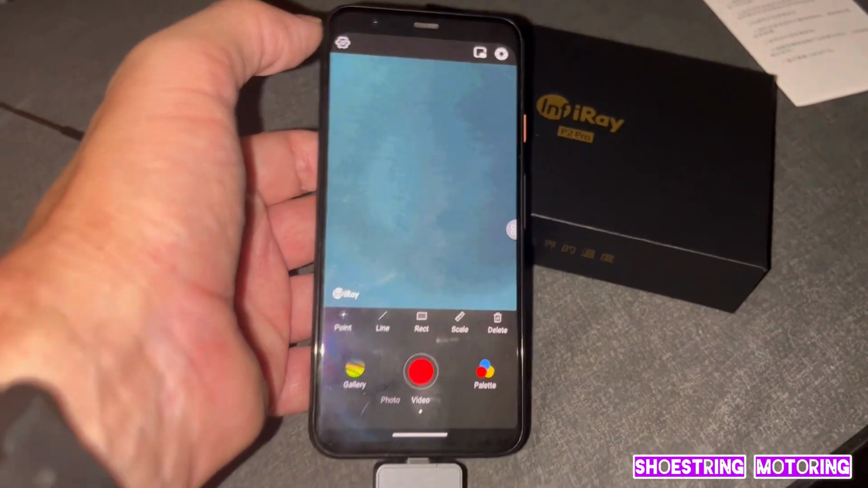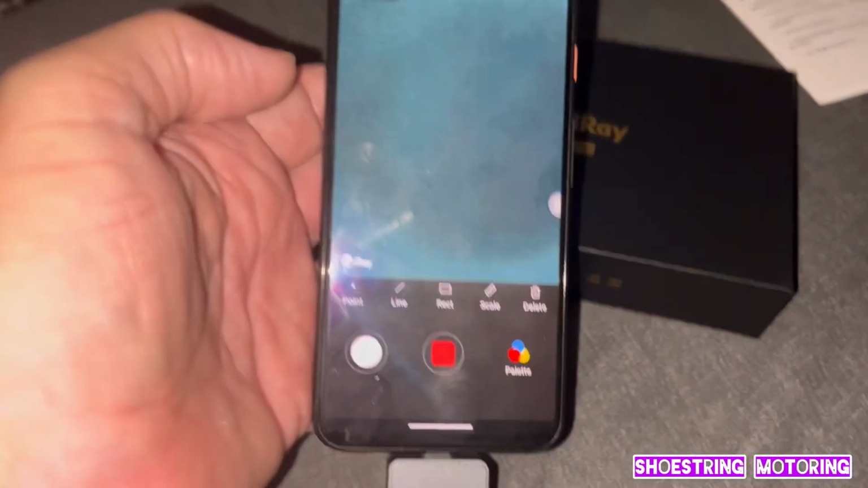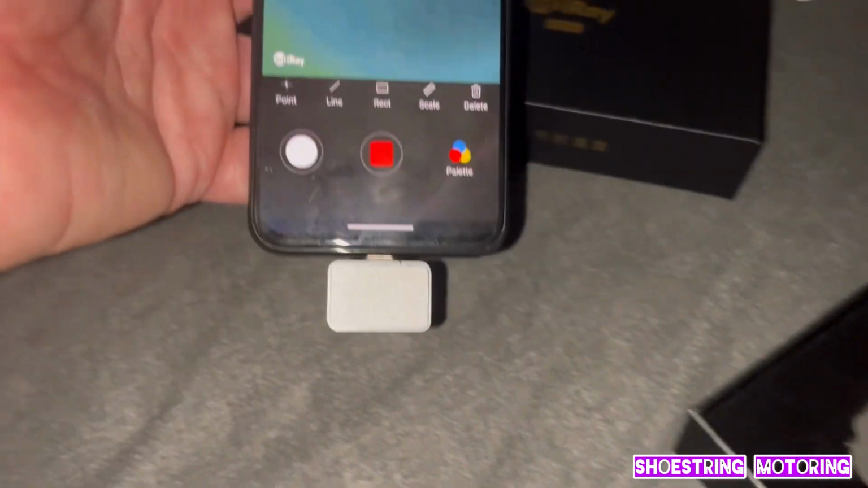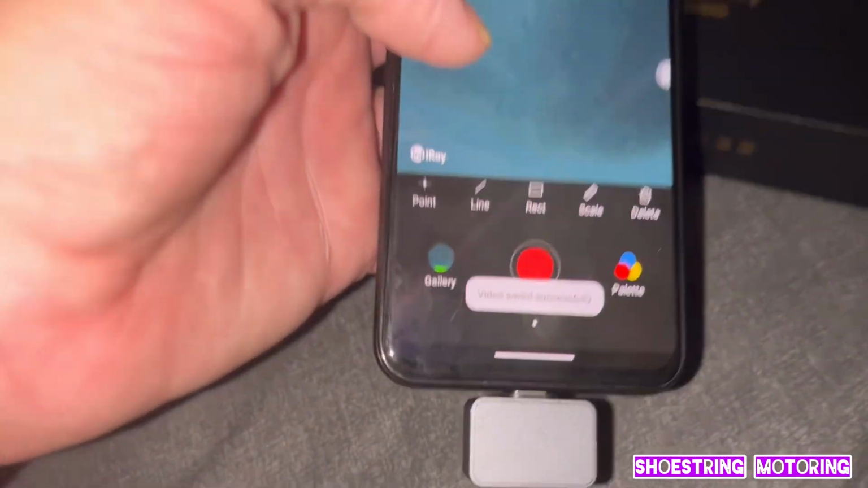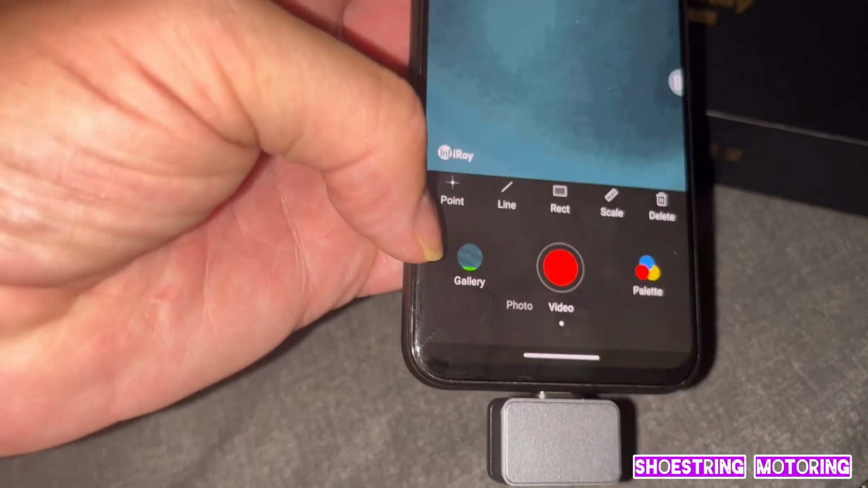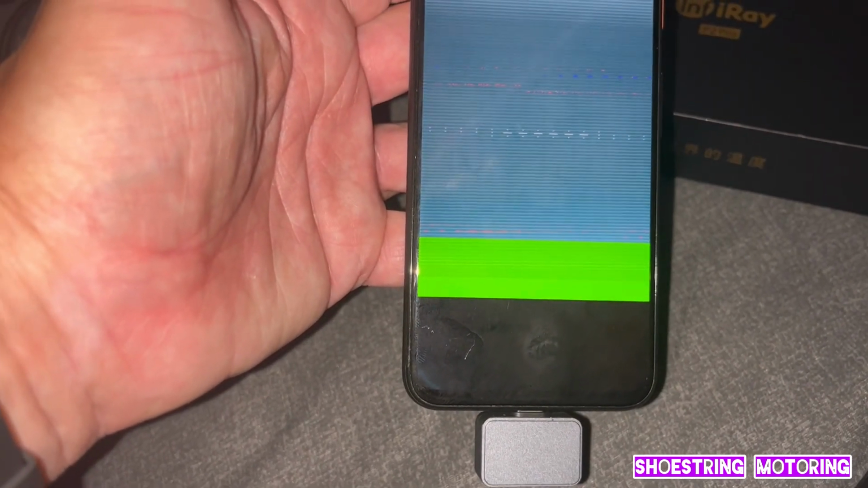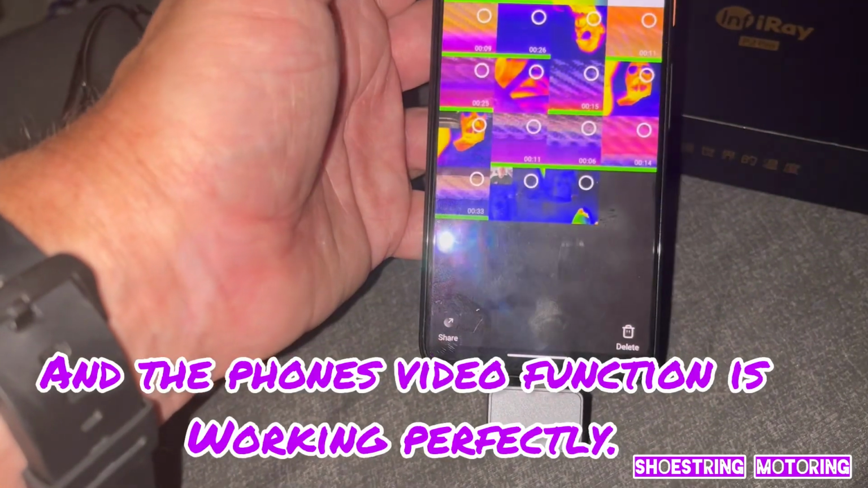So basically, as far as I can tell, it's set up, but when you make a video, I'll show you something. I know there's going to be a temperature change, but what I'm just saying is there's 12 seconds of video. Right, and it says video saved successfully, and you go to the gallery, there it is. Obviously we know there's nothing on it, and that's what you get. When you make a video, pixelations. So that's my negative point at the moment.